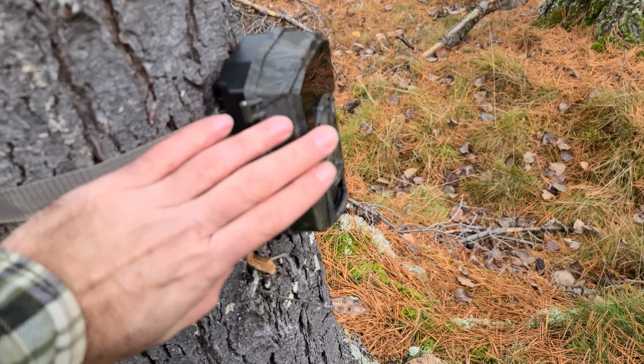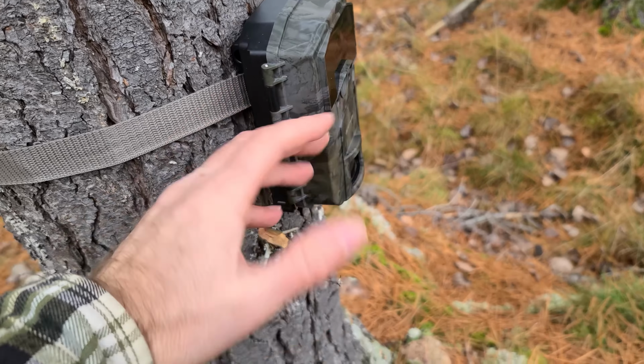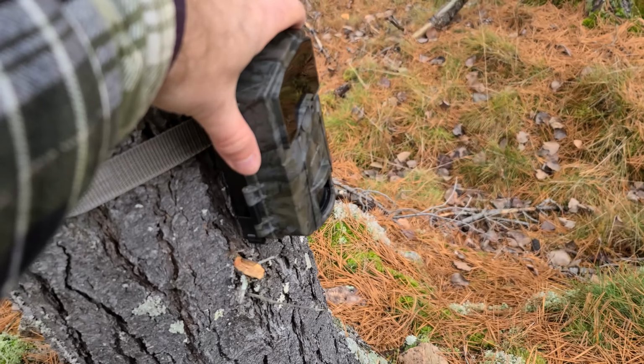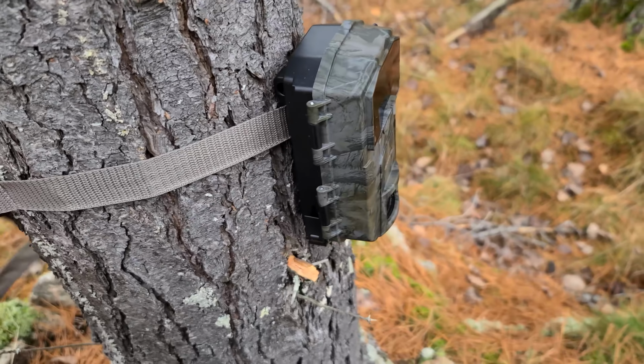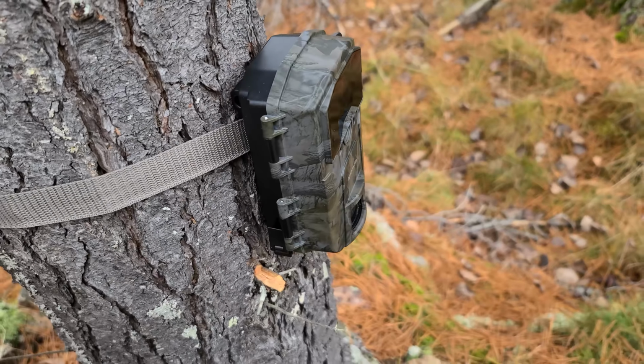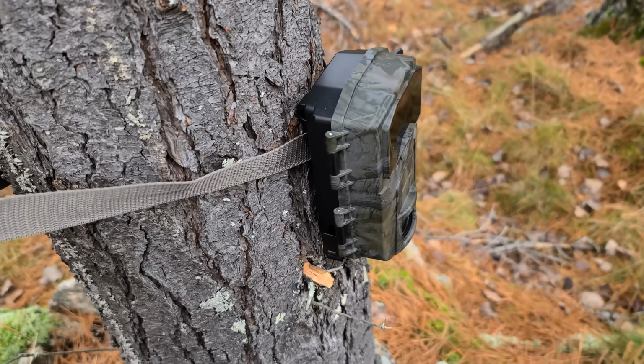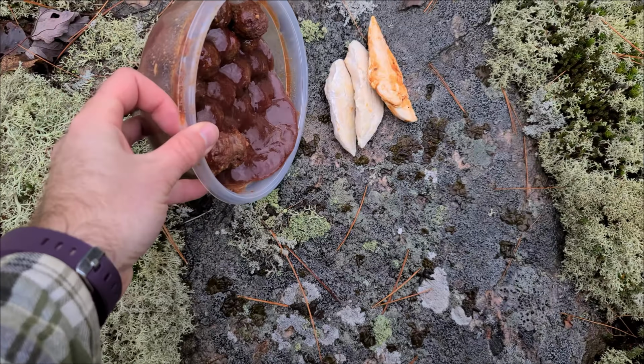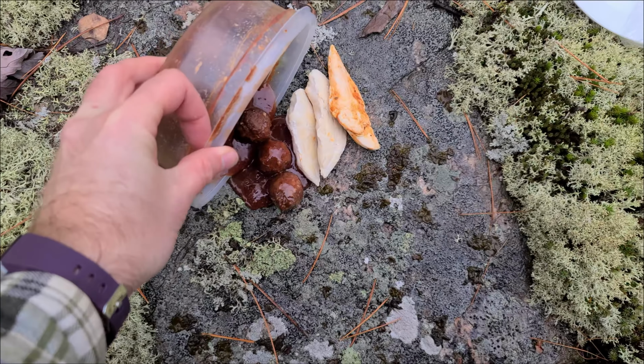So I've been out here 45 minutes. You can see how red my hands are. It is cold out here. So I just gotta get this finished up. We got this one we're taking back, and then I've got one more I'm gonna leave out here. We'll put some food in front of it. Meatball and chicken surprise.